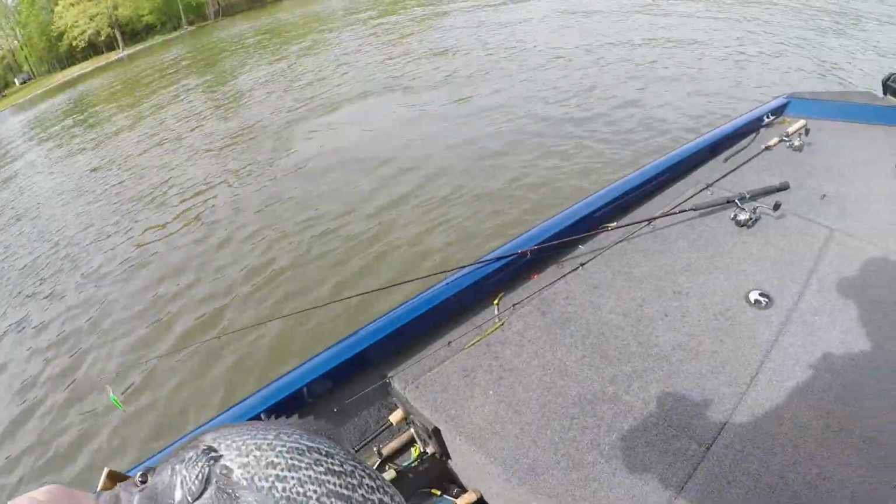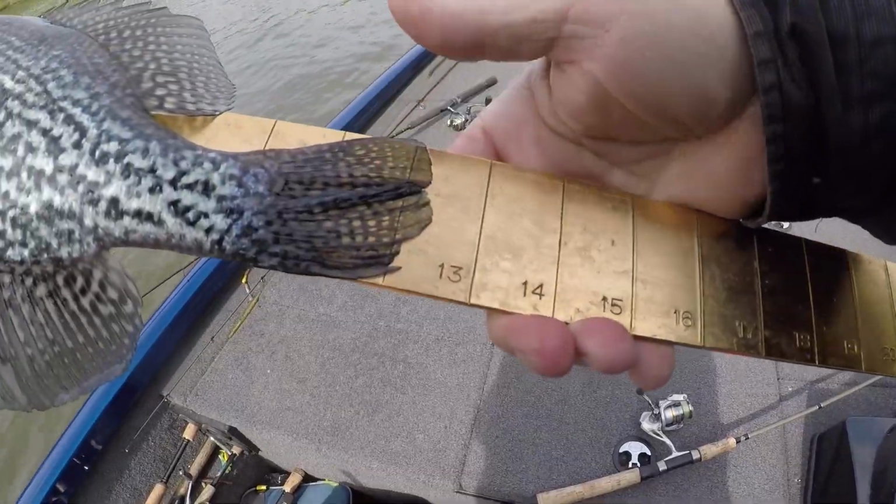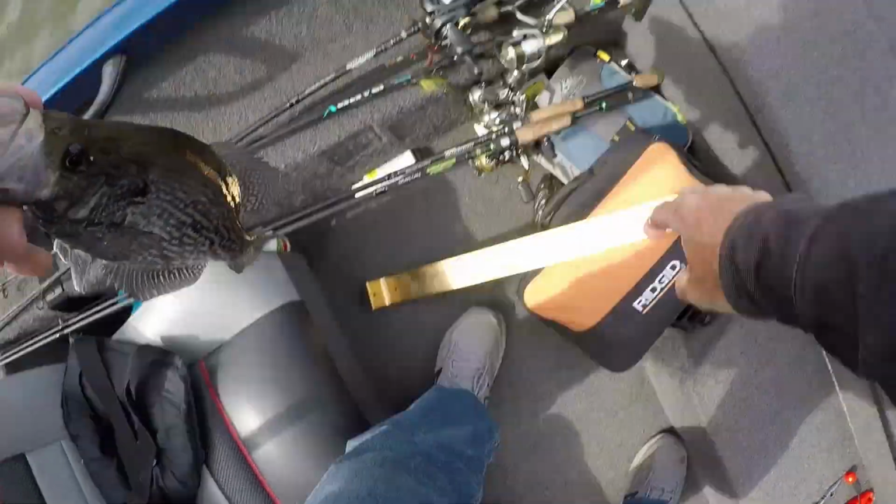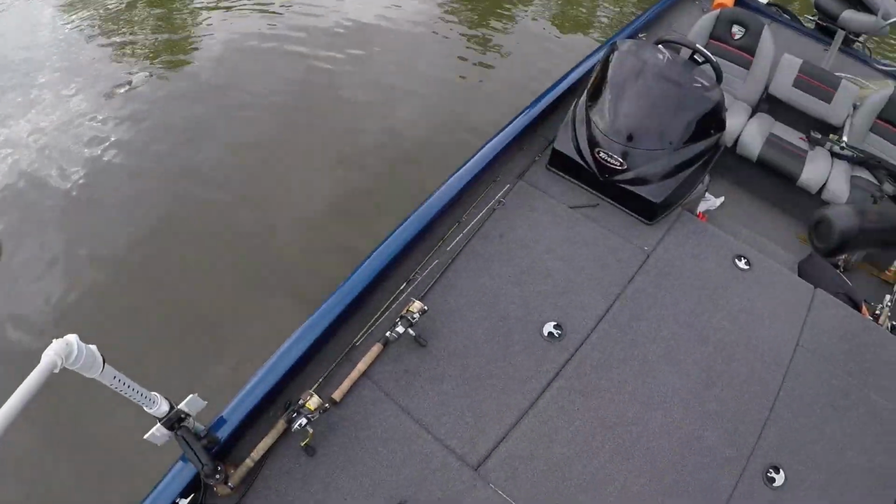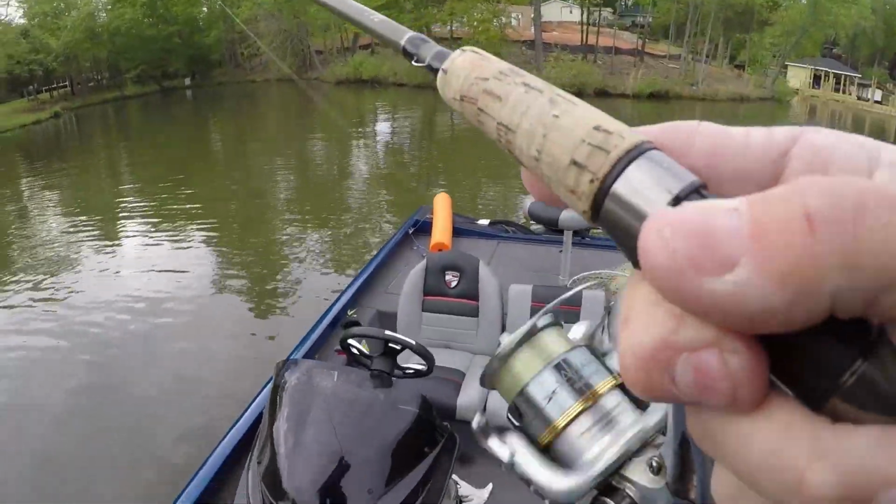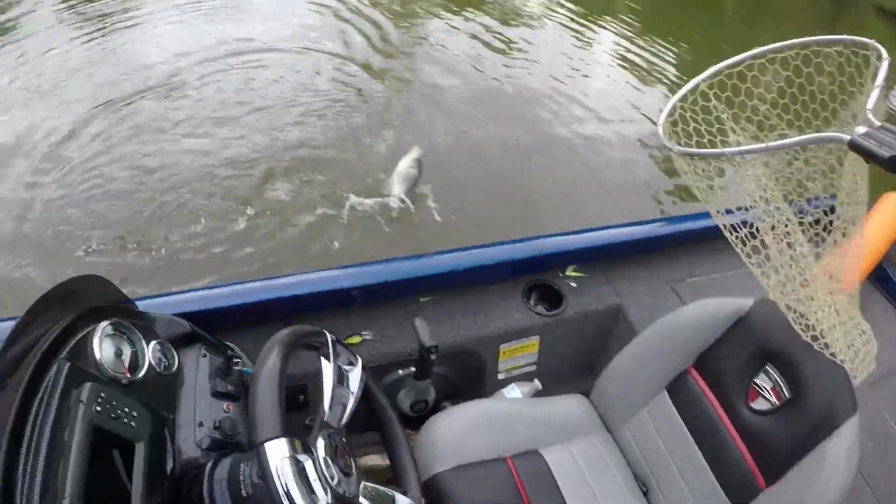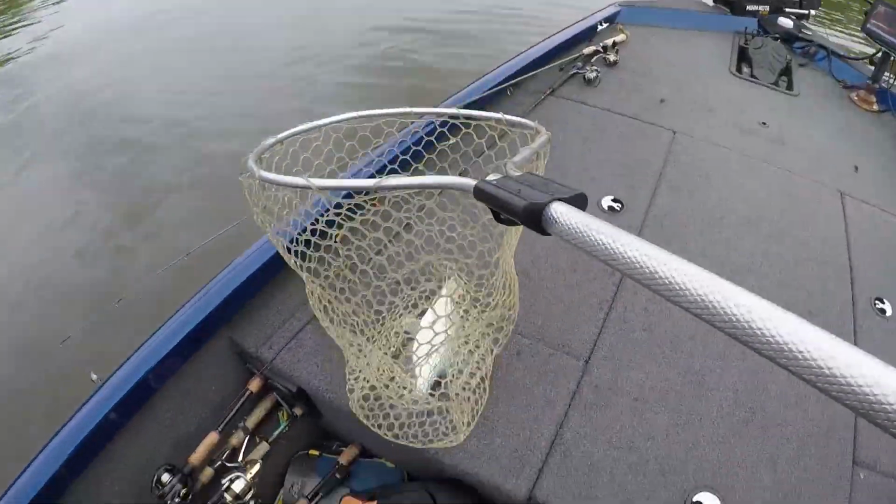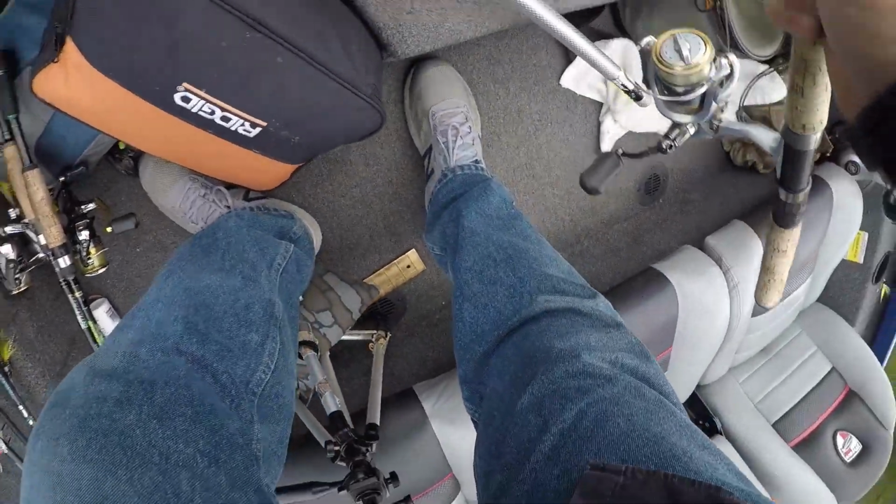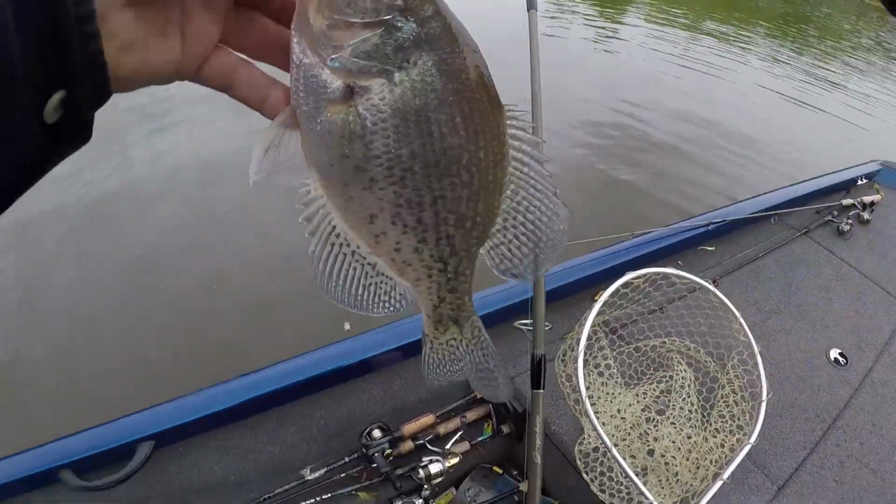All right, let's see what he is. Look here, guys, he's 12. He's 12 and a quarter. That's a decent fish. He's a decent one. Look at the belly on him. He's about 10.